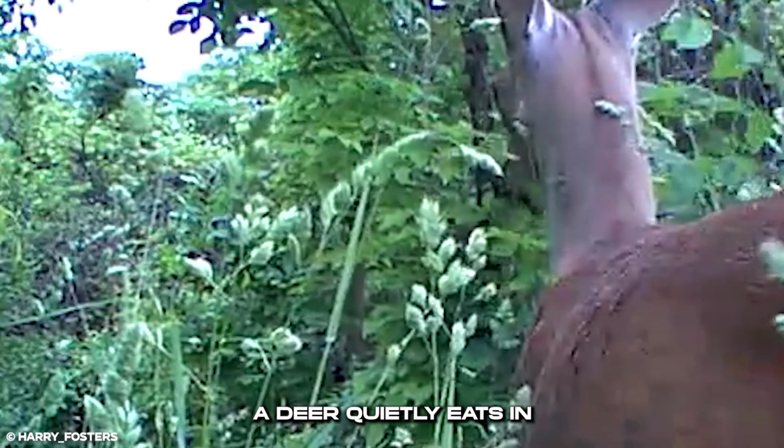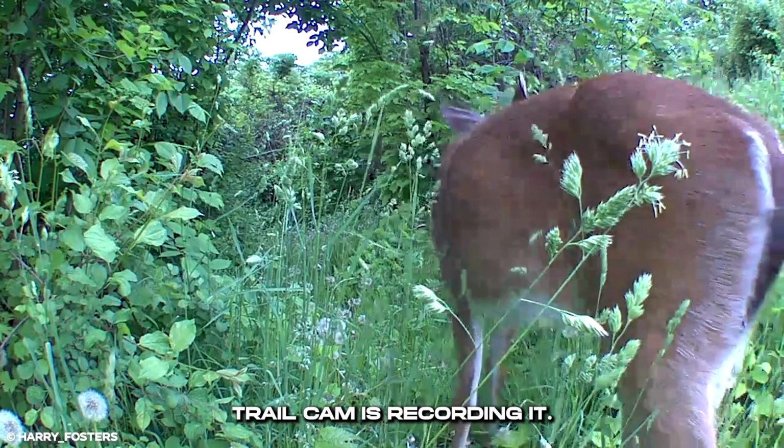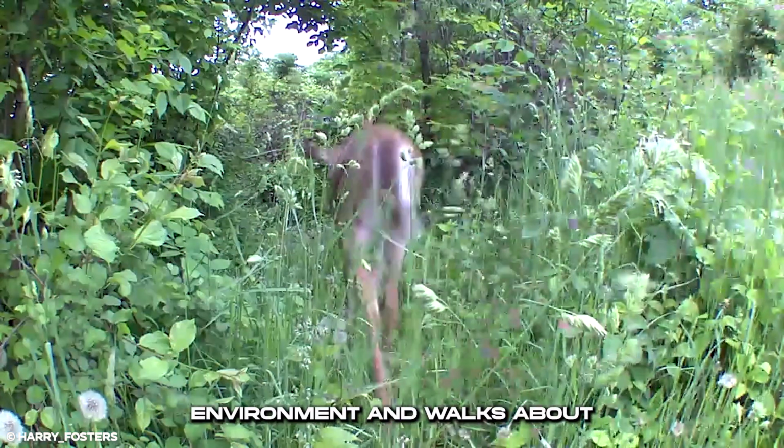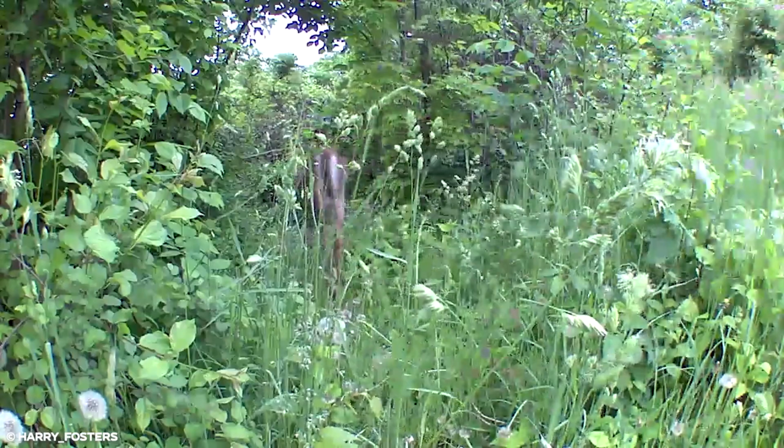A deer quietly eats in the woods, not aware the trail cam is recording it. The deer seems at ease in the environment and walks about looking for its next meal.